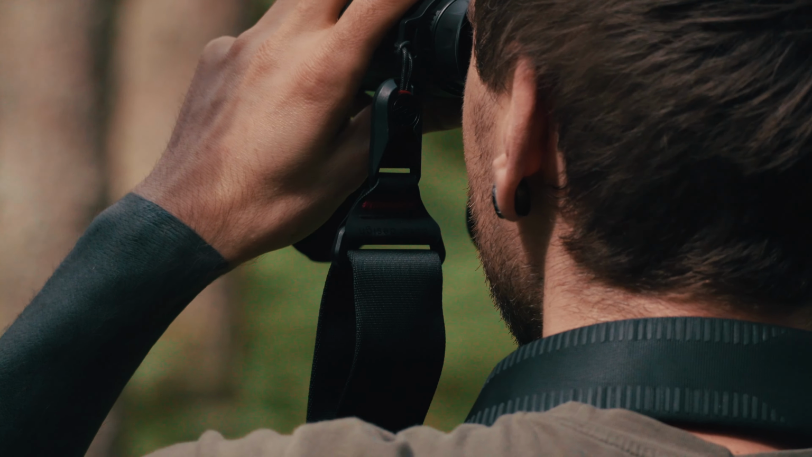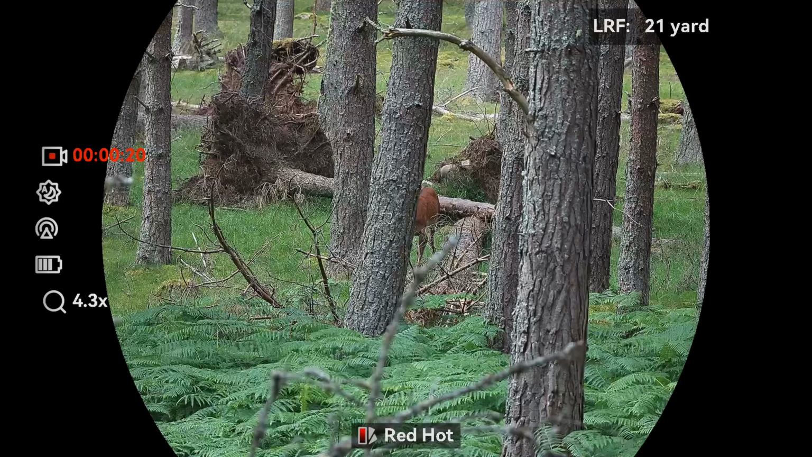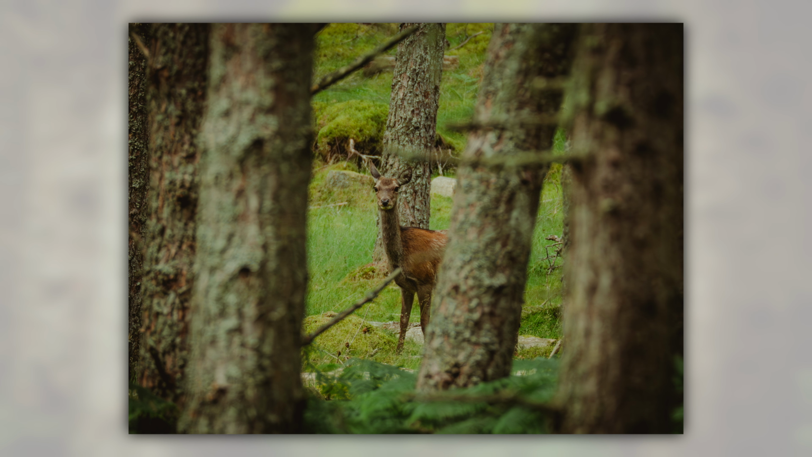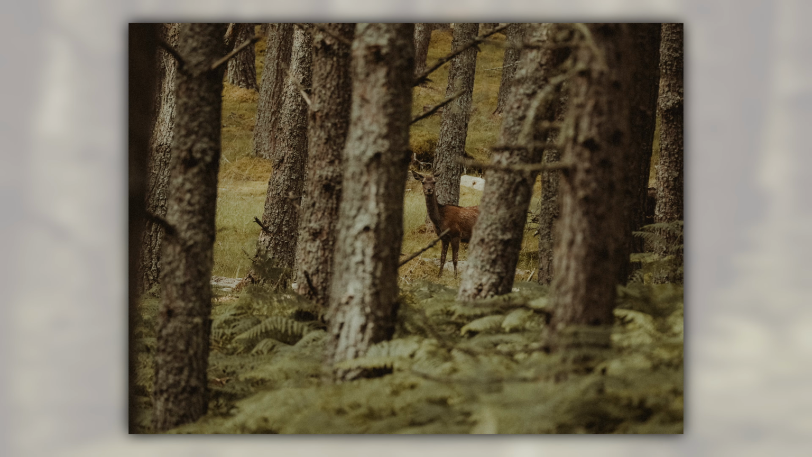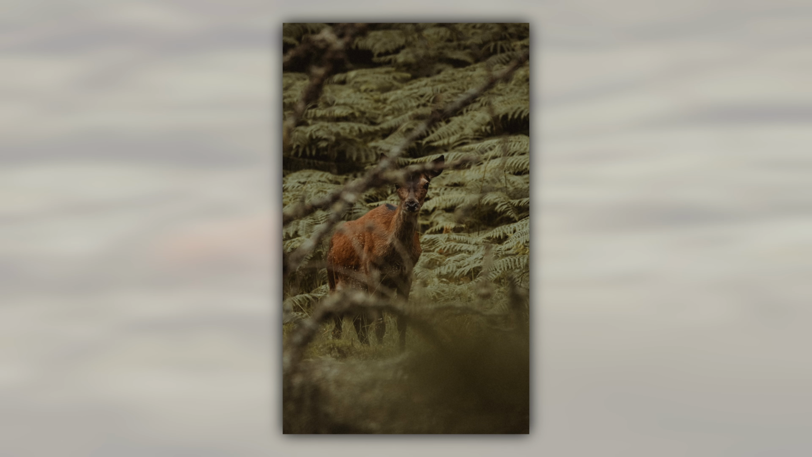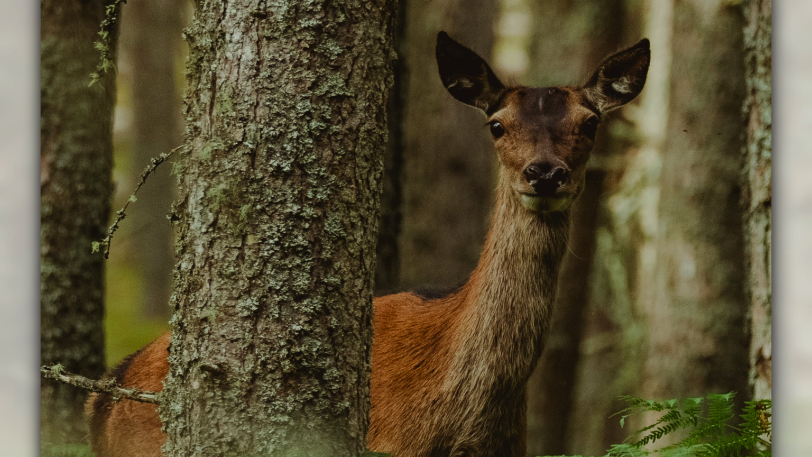Mere moments later, we saw something. First seen in the binos, we managed to see some deer enter the area in which we'd laid low, and they came closer and closer, and this experience was amazing. We managed to capture the deer, an animal that is notoriously hard to capture because they just run at the slightest sound. They ended up coming really very close, and it was an experience like no other I've had before.